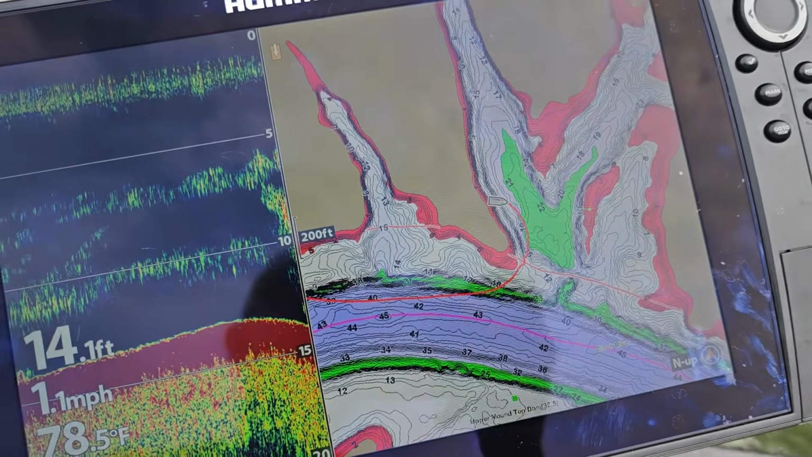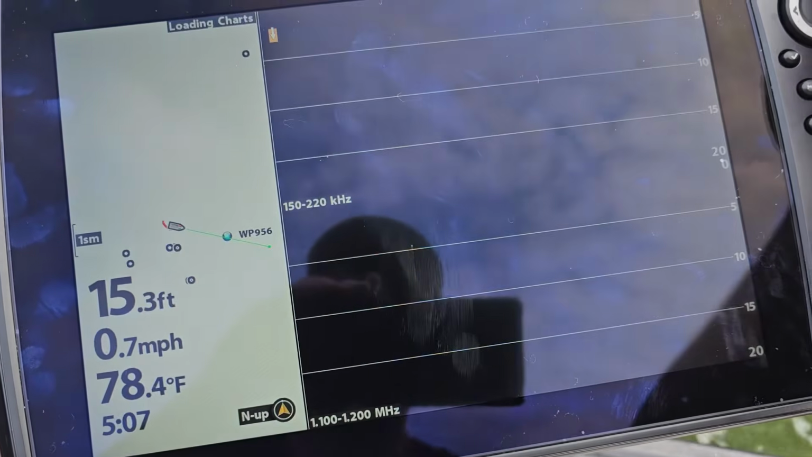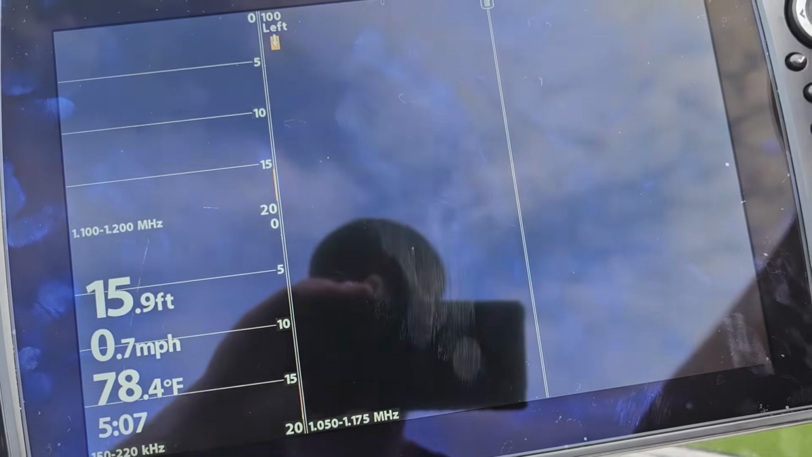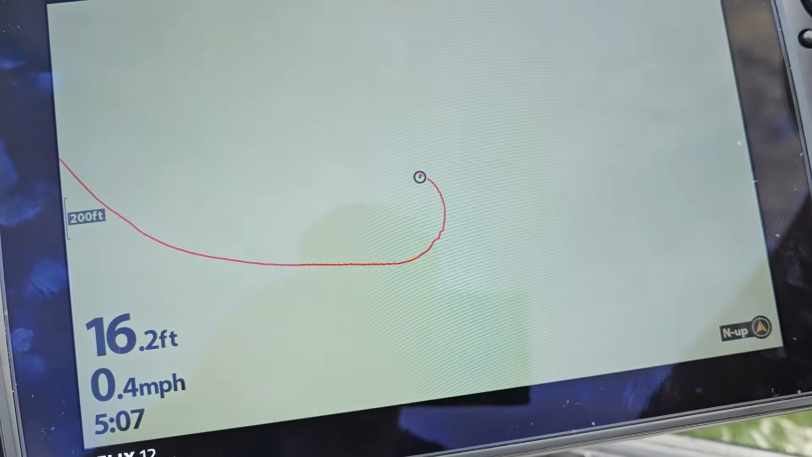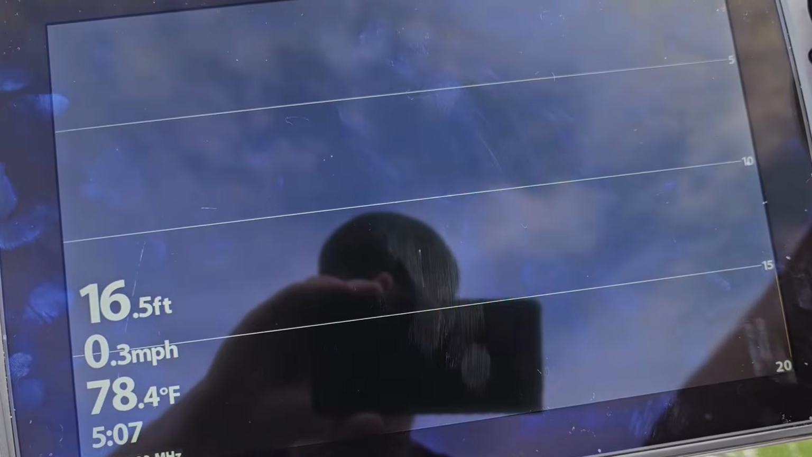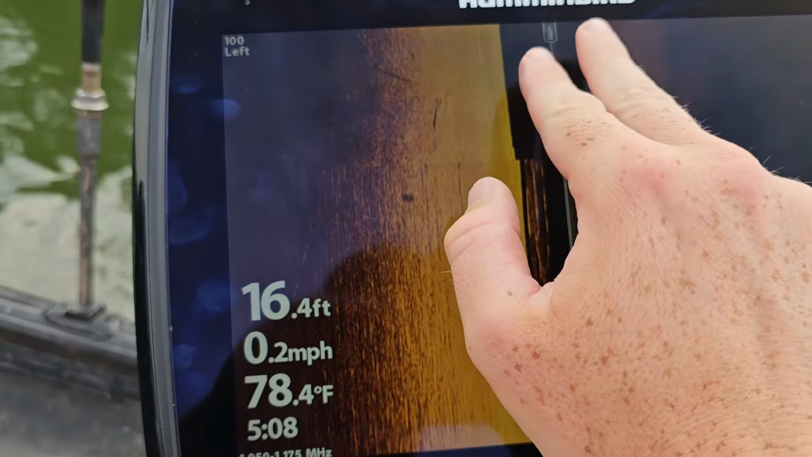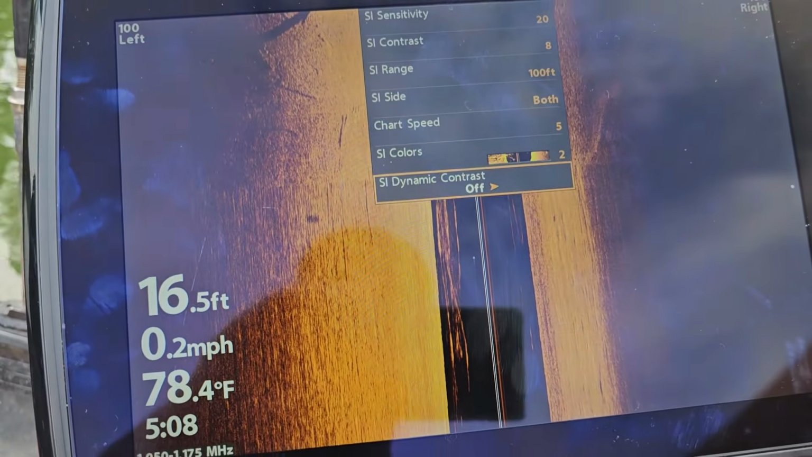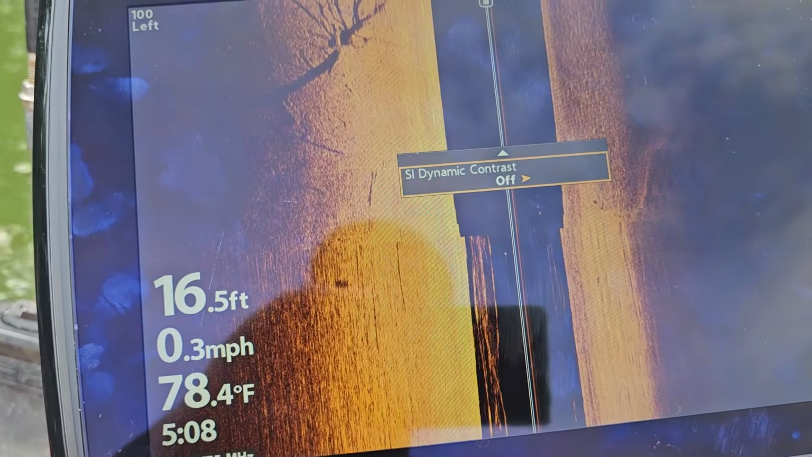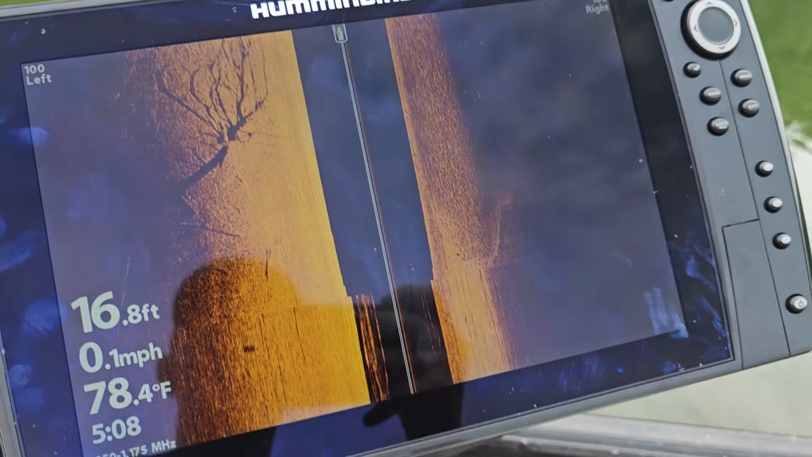And they actually have, let me go back to the side imaging screen here. If you're in really nasty river water and it just looks all funky, hold on, I'm going to give you guys a seizure here for a second. Okay, so if it looks really nasty in here, like there's just fuzzy all over your graph, hit menu and then turn on dynamic contrast, and it'll just cut all of that out. I don't really need that on because the river I'm on right now, Lake Milton Hill, isn't super nasty, and we haven't had a lot of rain lately, and it hasn't been gross.